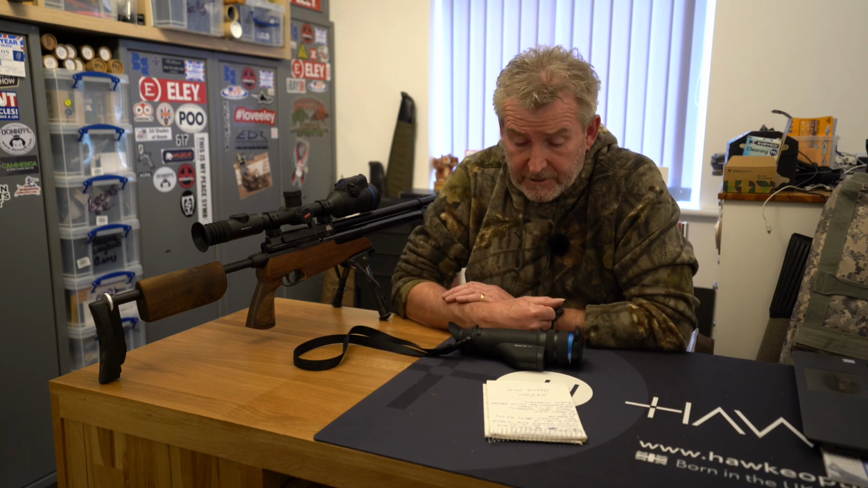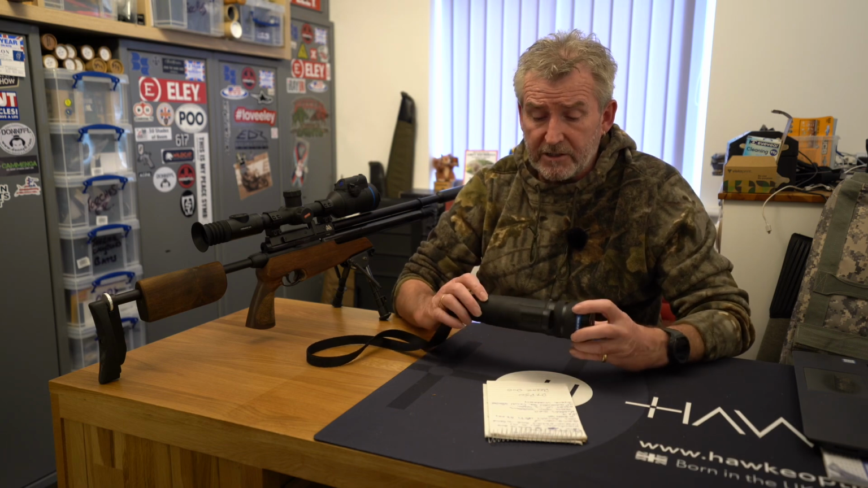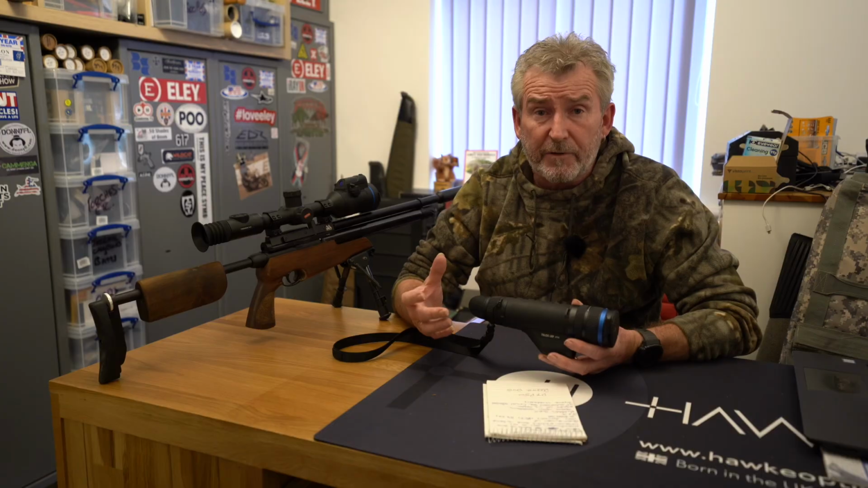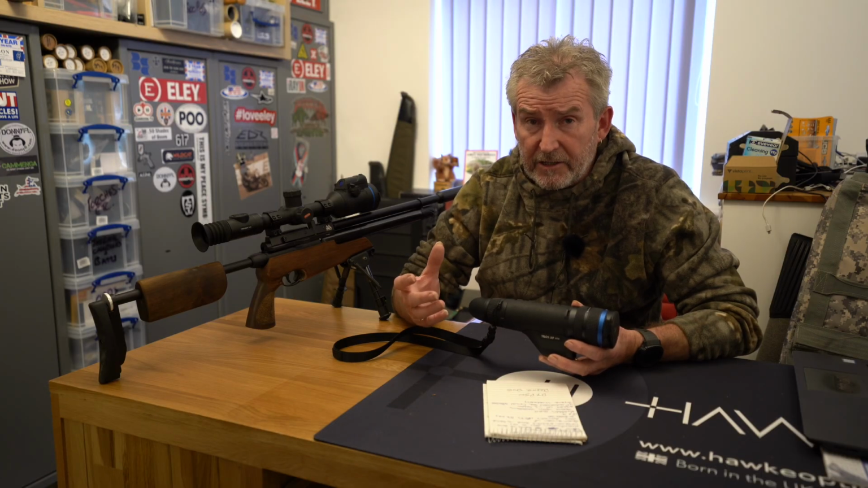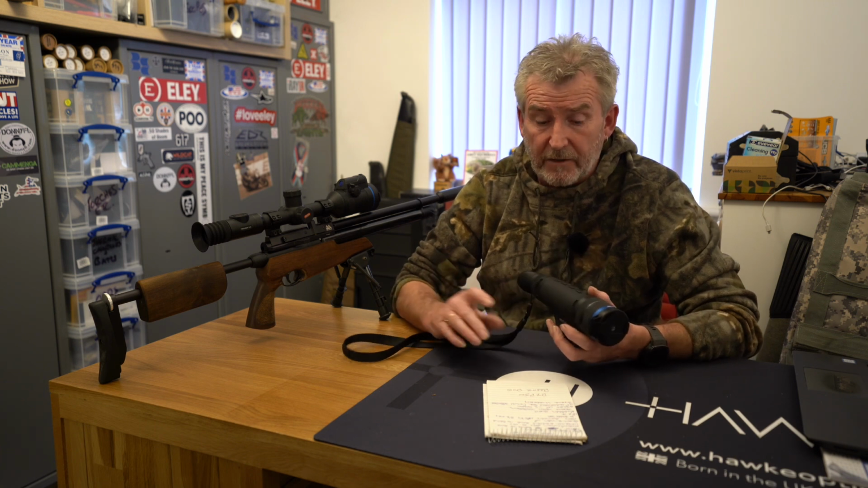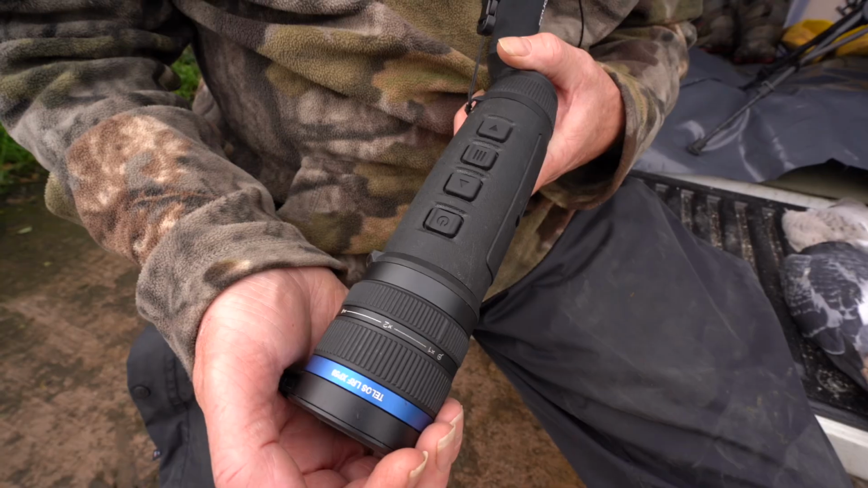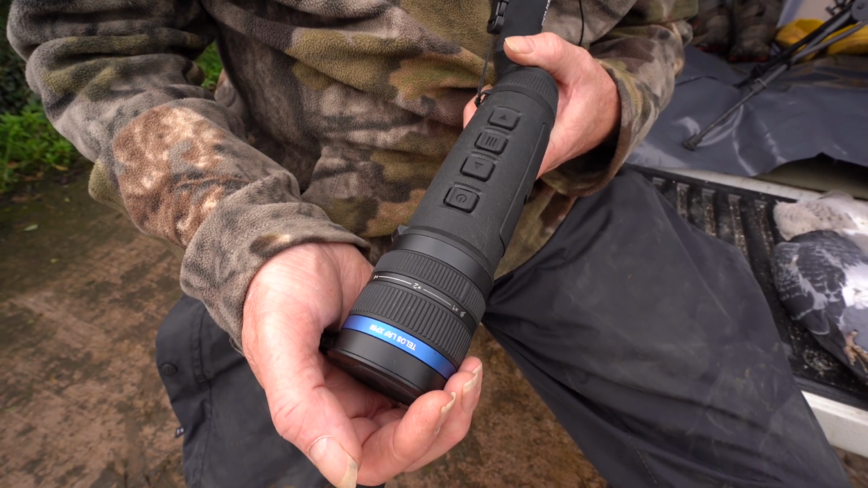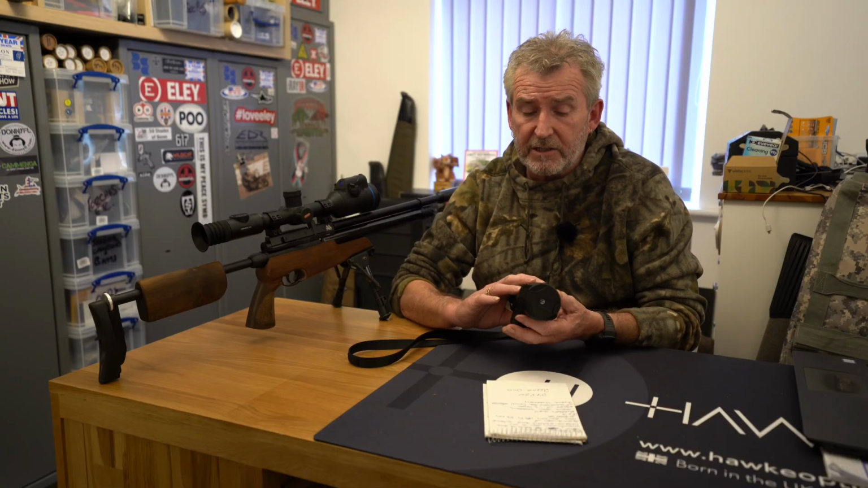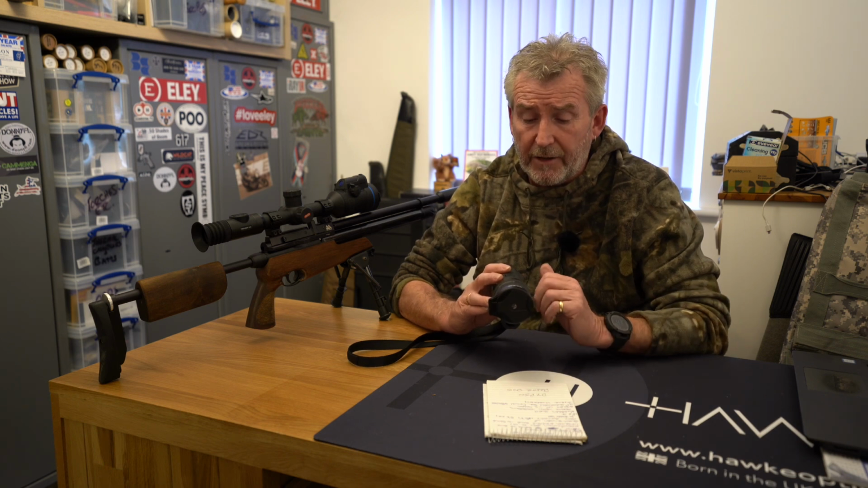The other part of the kit that Thomas Jack's been good enough to send us is the brand new Pulsar Telos LRF XP50. The XP50 obviously indicates it's the top of the range, and it's got the built-in rangefinder. I believe you can actually get one without the rangefinder in, which takes a bit of weight off. A nice little feature on this is obviously the front focus. There's also a front zoom magnification. That goes up to ×4 on that magnification, but there's also an internal digital one which will take you up